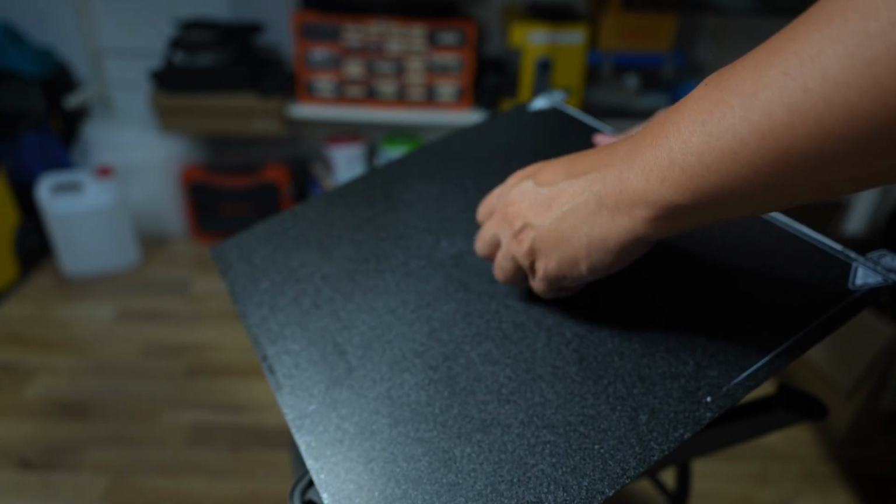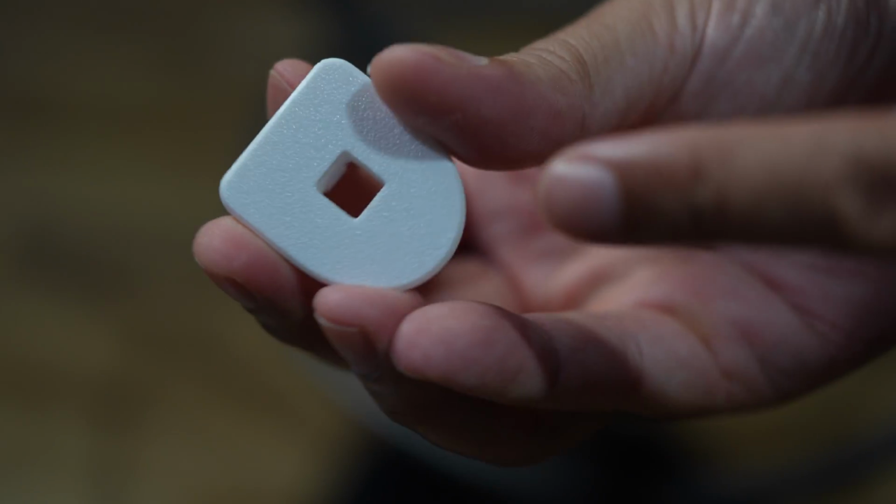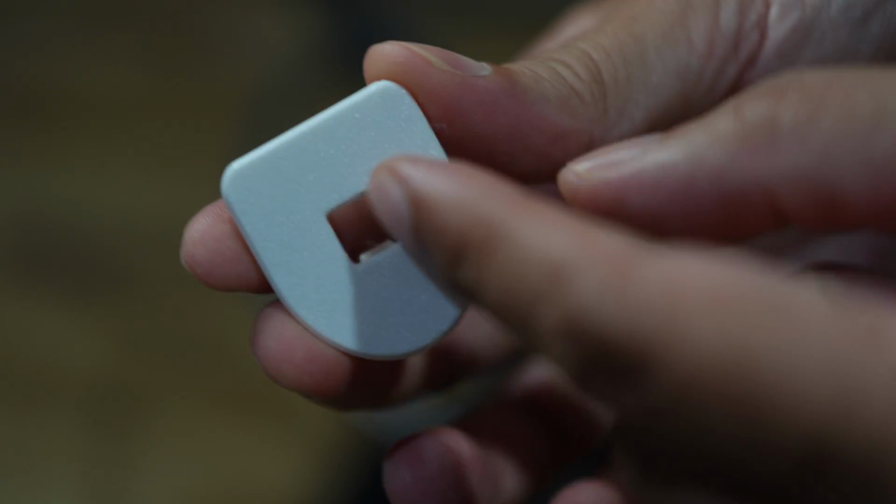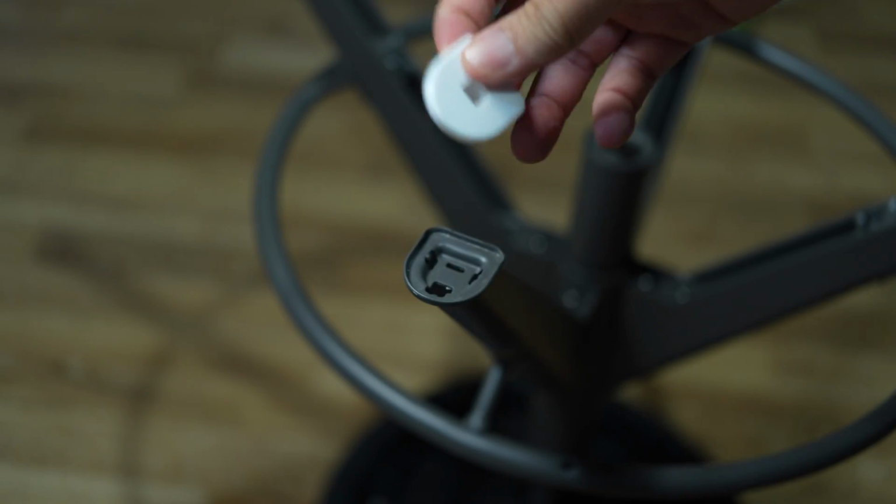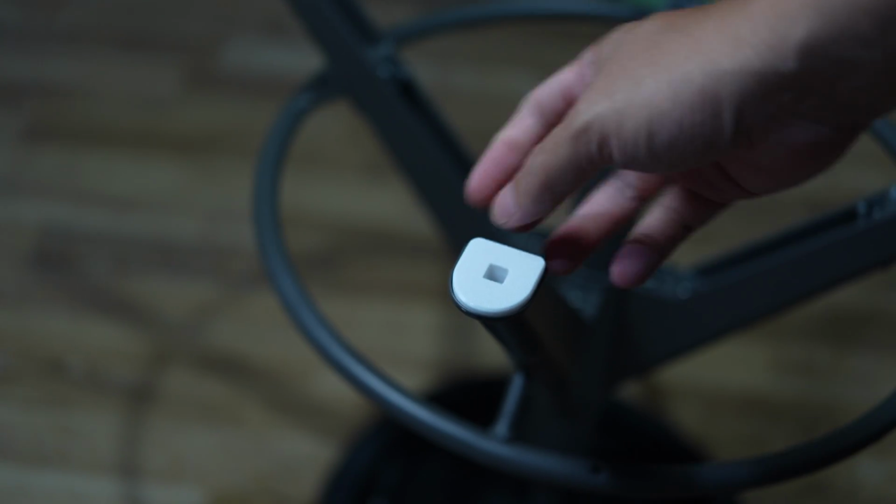It's quite easy to remove. So I decided to keep the holes here, even though I don't need to use the support anymore, because this hole will be used for removing this cover, because once it's in, it's quite difficult to remove.